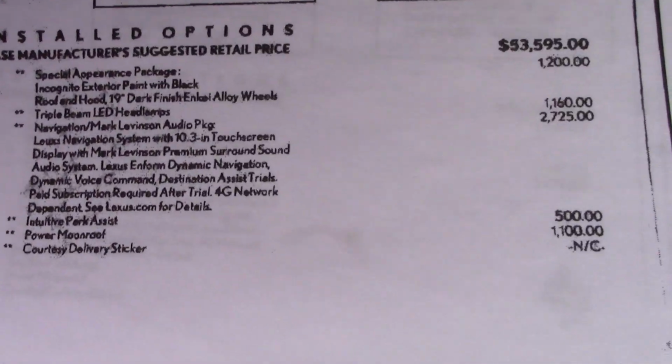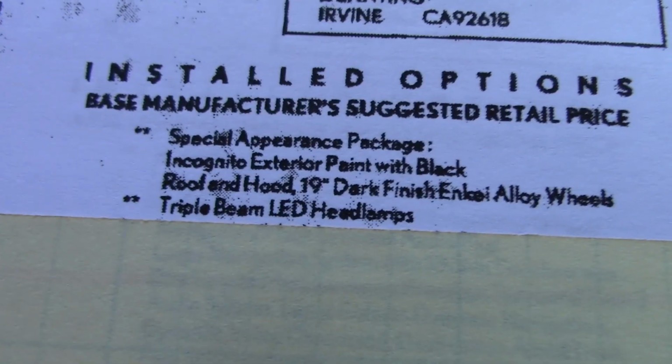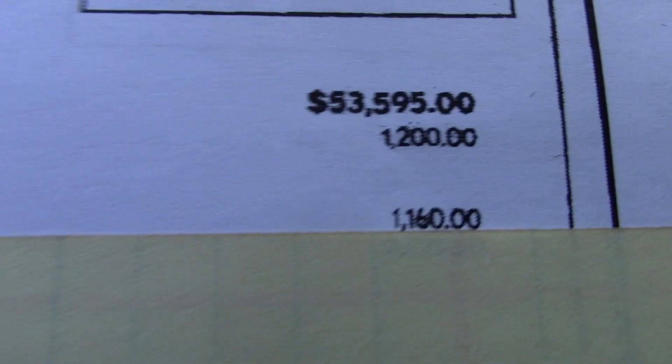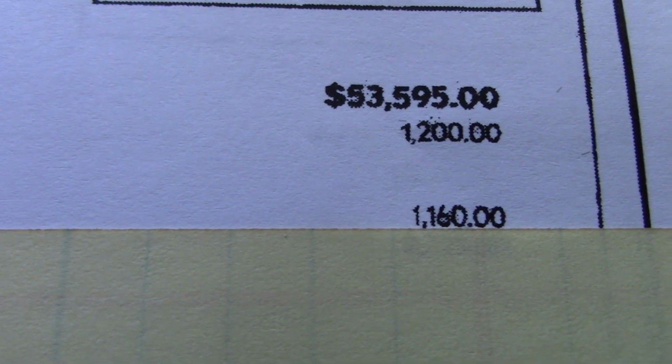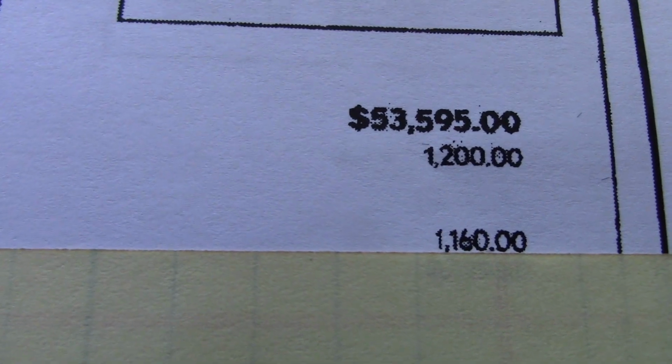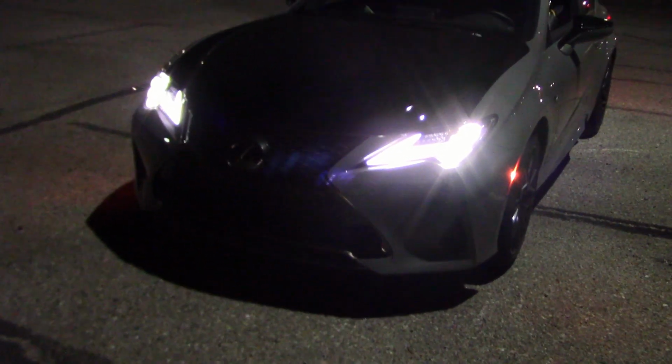I'm going to get some shade. And these triple beam LED headlamps are not cheap. Looking at the price sheet, $1,160. Wowee. Alright, start it up. Let's see how these expensive headlights work.